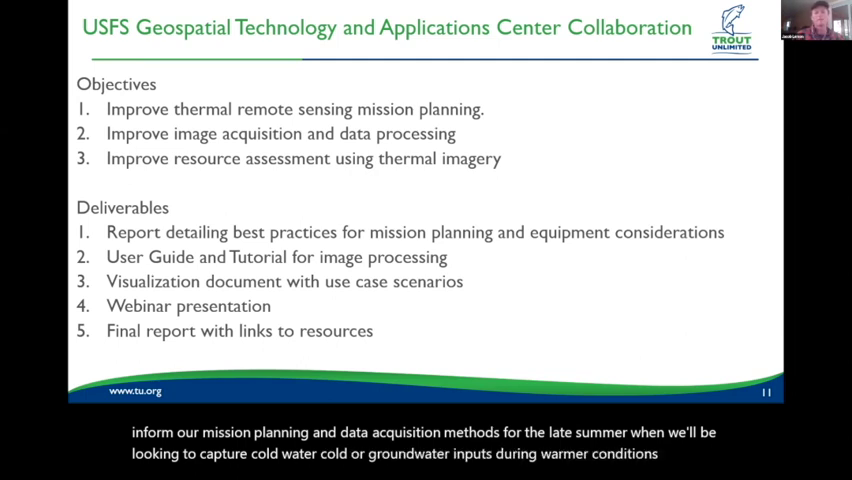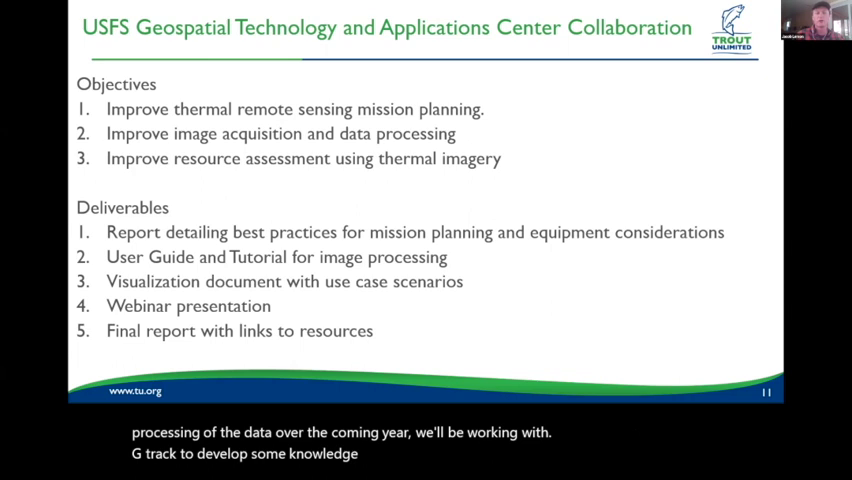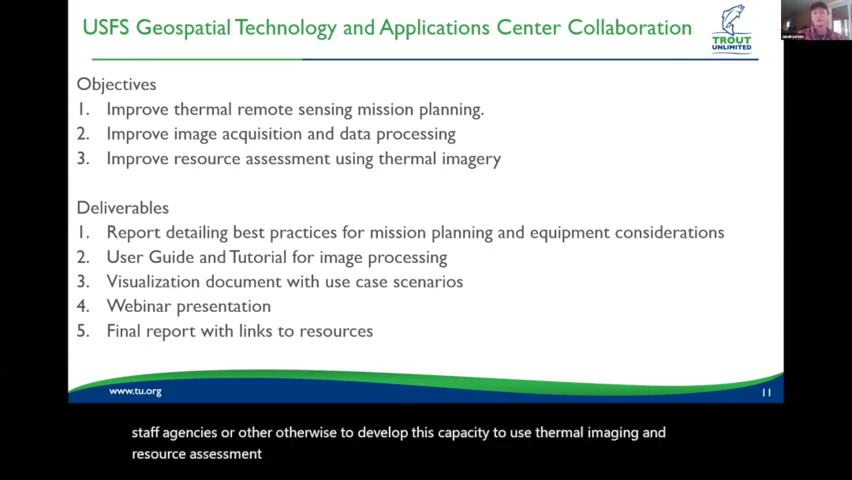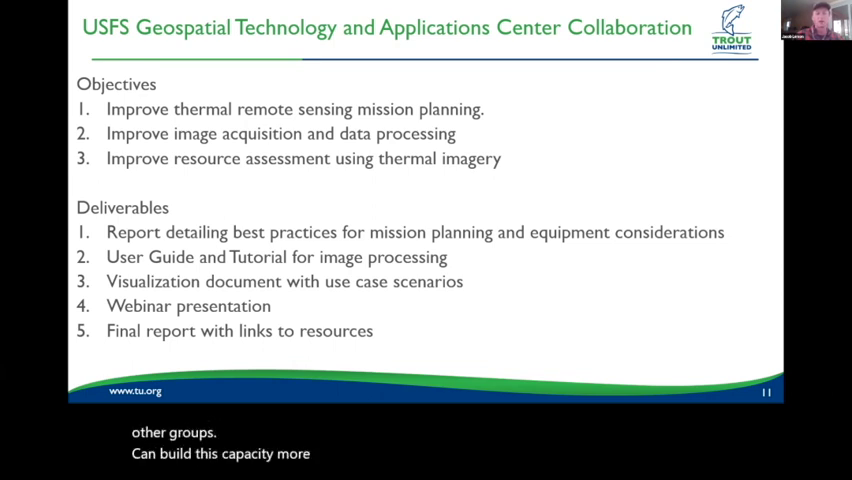Based on what we learn in our flights and processing, and the data acquisition and processing over the coming year, we'll be working with GTAC to develop some knowledge transfer resources to better enable other groups, staff, agencies, or otherwise, to develop this capacity to use thermal imaging and resource assessment. We'll be developing reports for best practices on mission planning and equipment considerations, image processing, visualization, and resource assessment. It's our hope to develop some resources so that other groups can build this capacity more efficiently within their programs.